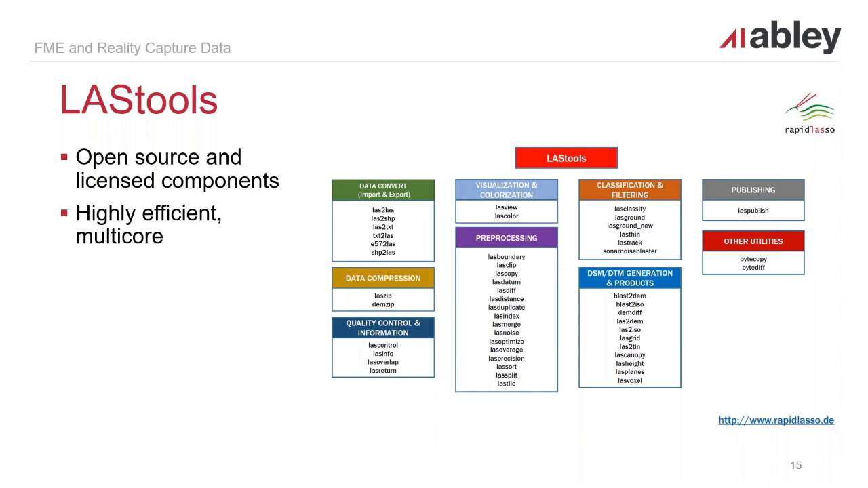And these are my words. These haven't been taken from their marketing materials or anything, but LAStools is incredibly efficient and very, very fast at processing data. It has the ability to be spread out over multiple cores, so the ability to utilize high performance machines.